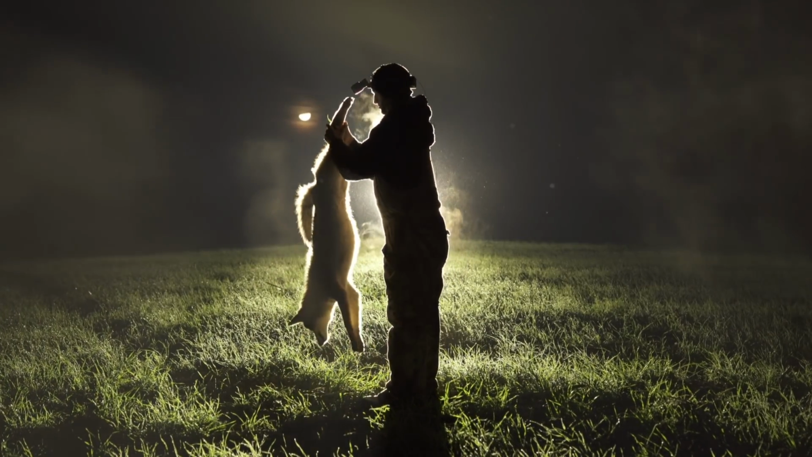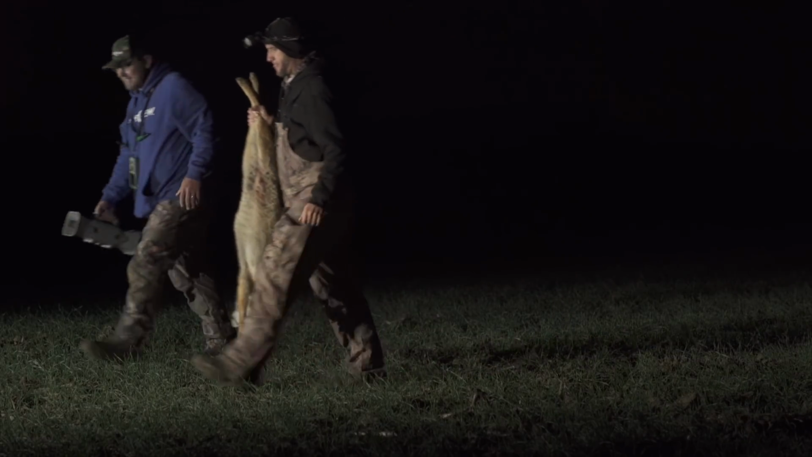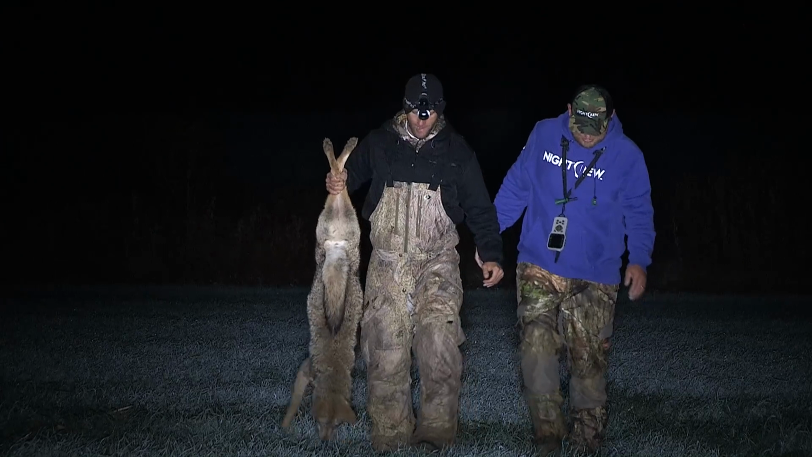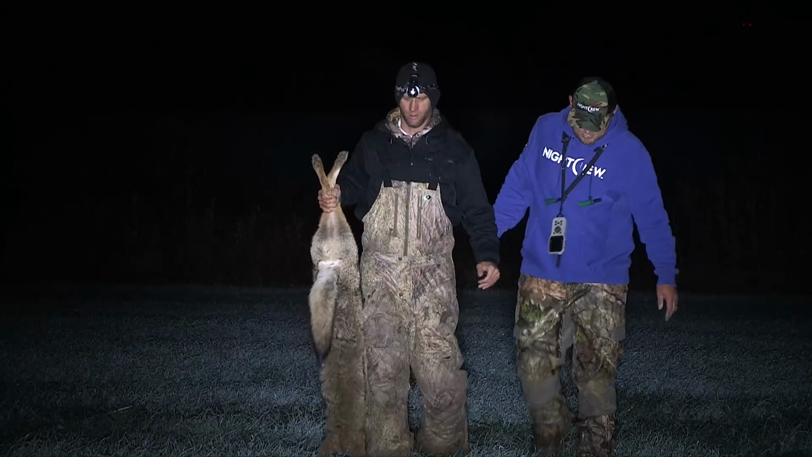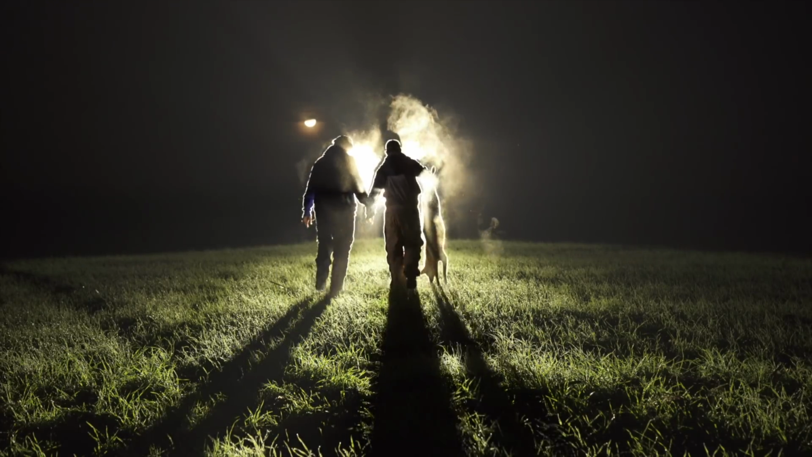I could tell from the get-go the new X-Wave had some serious potential, but we had no clue what kind of crazy action lay ahead in the near future. And when I say future, I'm talking about the next few hours. It was nuts. They were coming from everywhere.